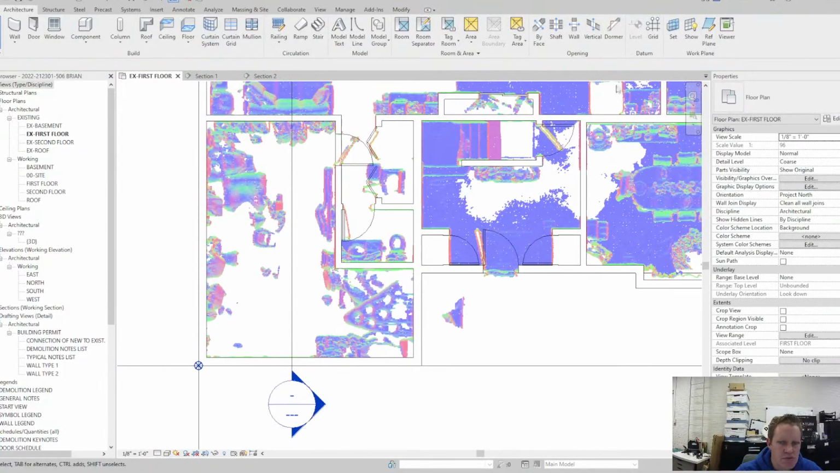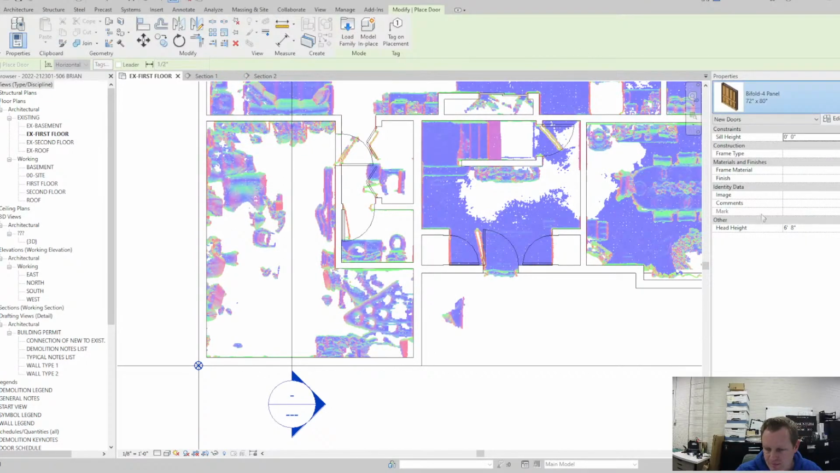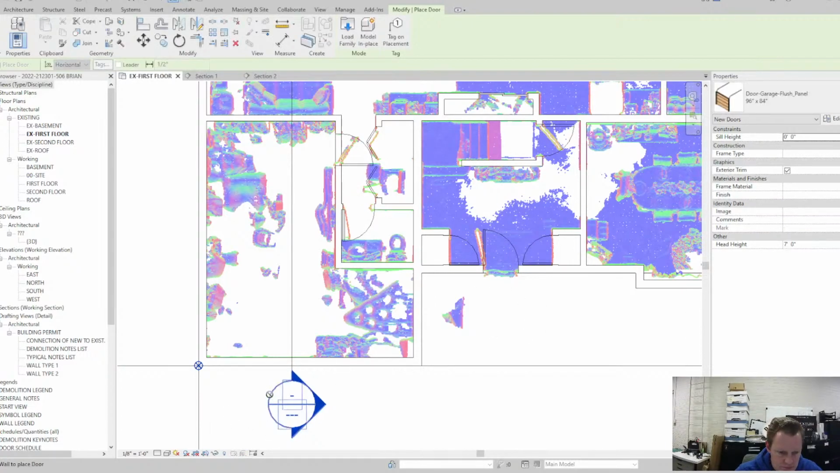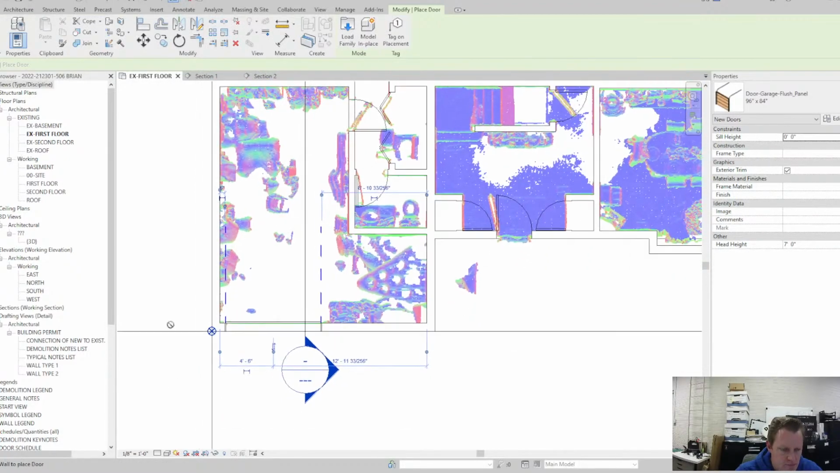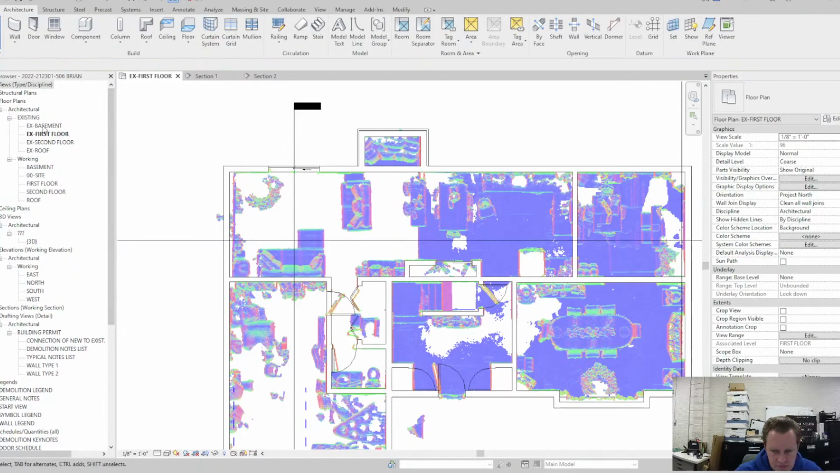Oh, there's a garage door too. I don't think I have one. Hold on. Got the garage door in here. Let me load it in real quick. Garage doors there. And okay, so that's pretty much the first floor.